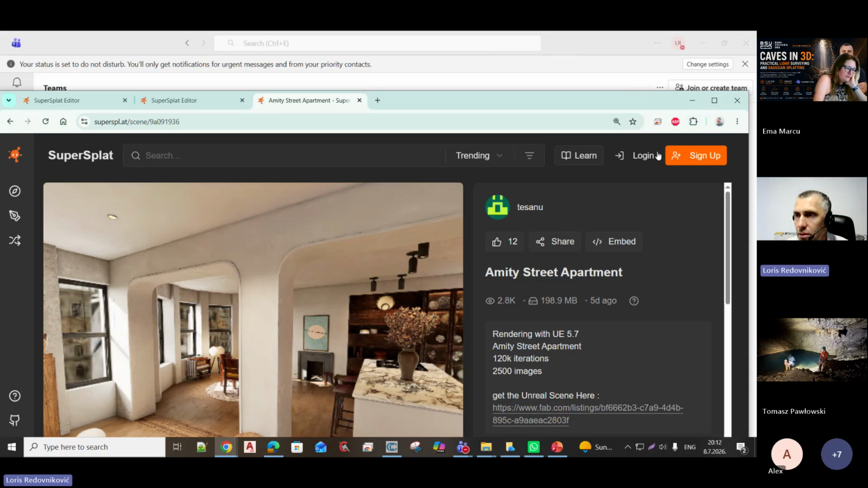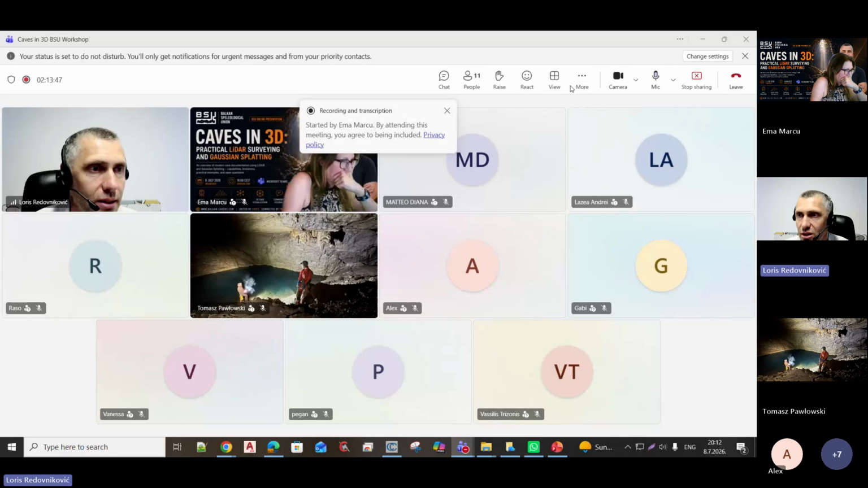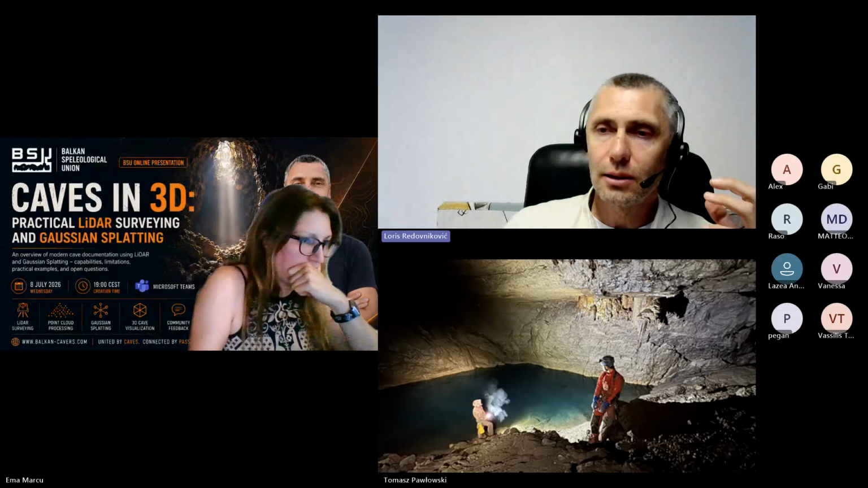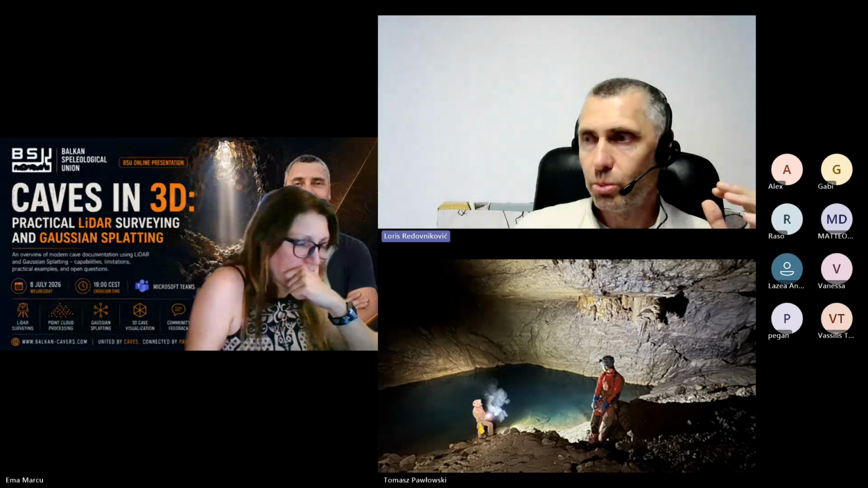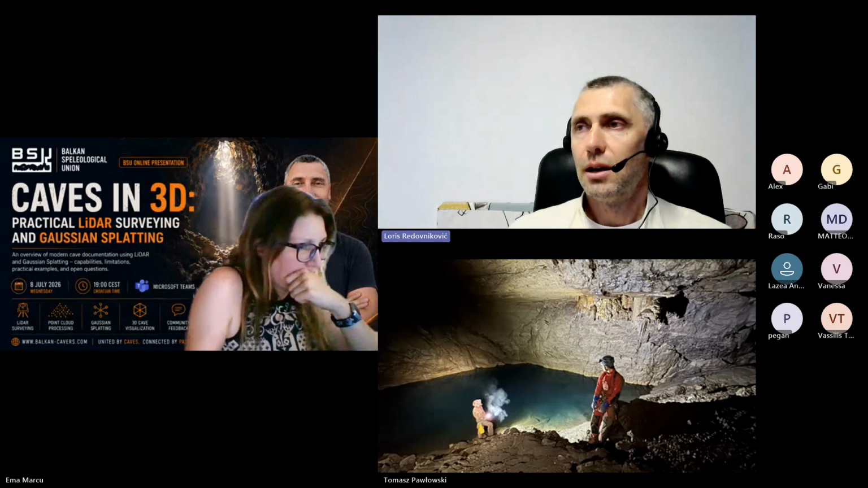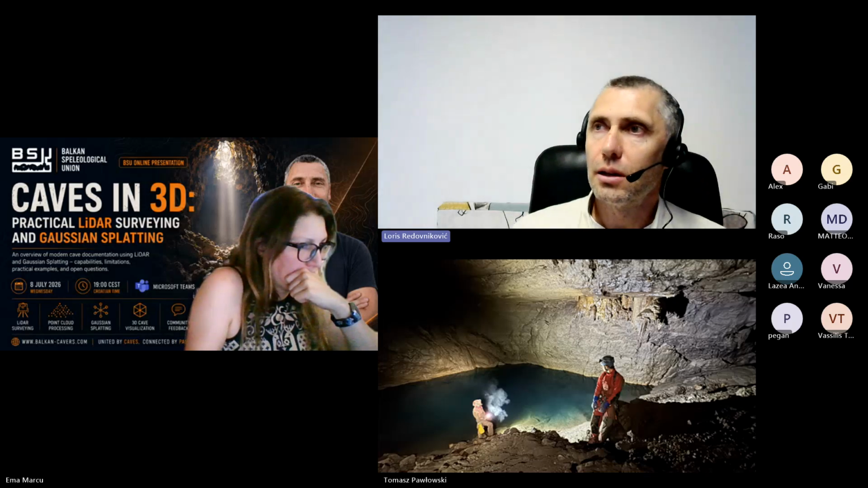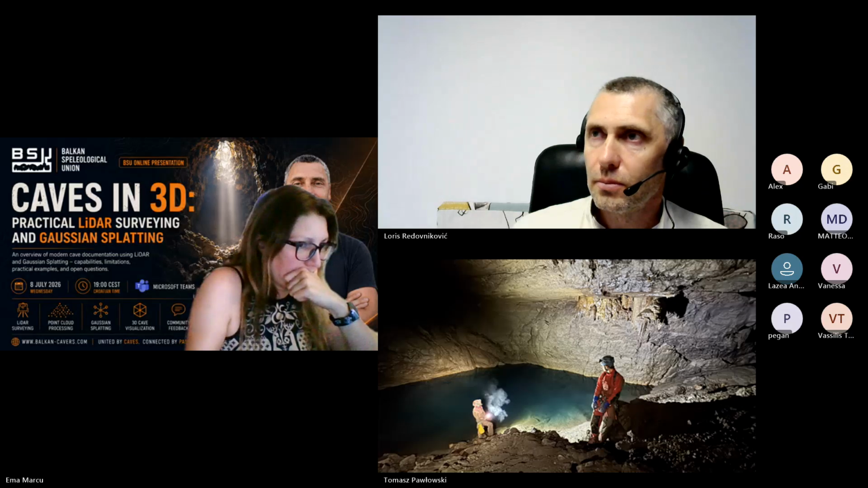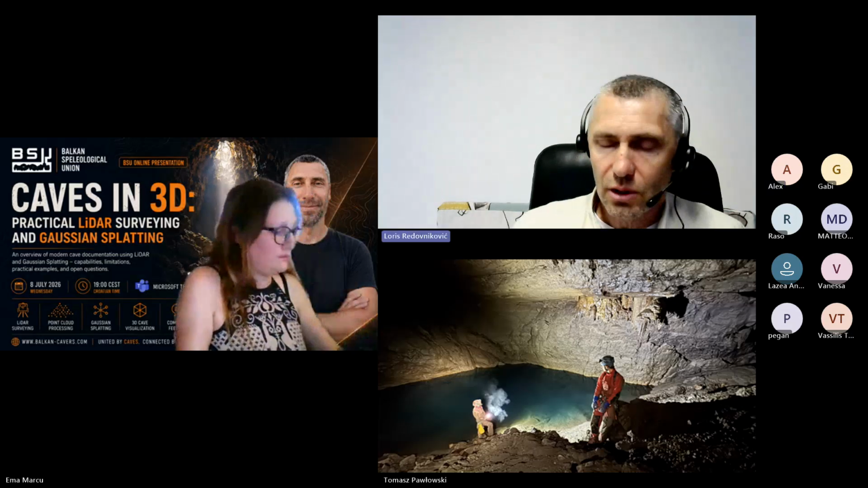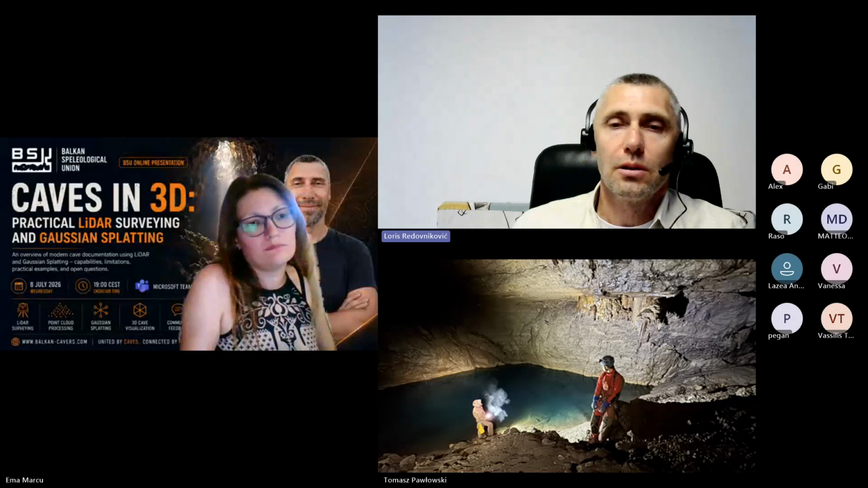So this is the problem with Gaussian splatting, and that's why I think it's not important that a lot of cameras do Gaussian splat, but it's important that a lot of cameras use LiDAR technology because it could do a significantly better job in less time.